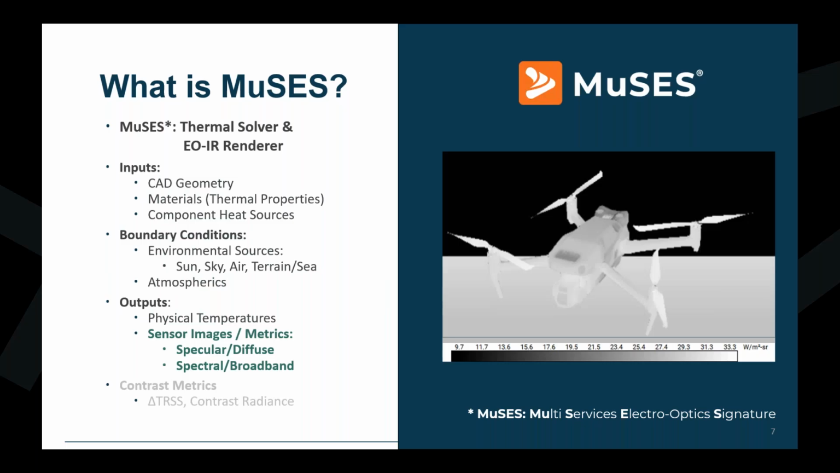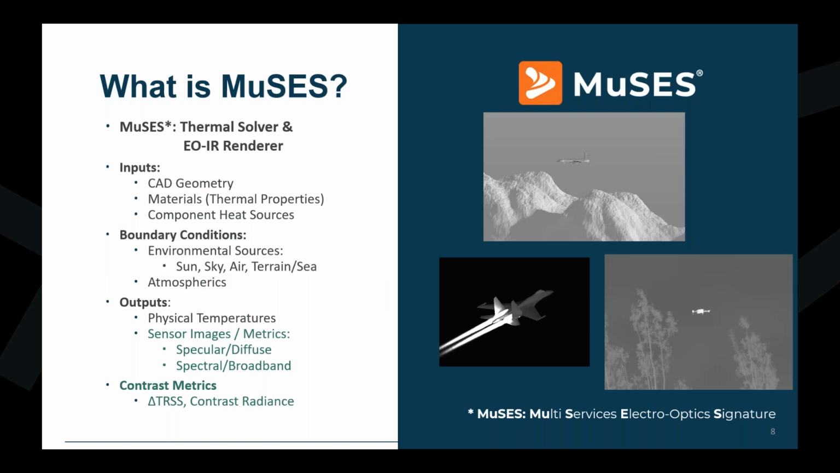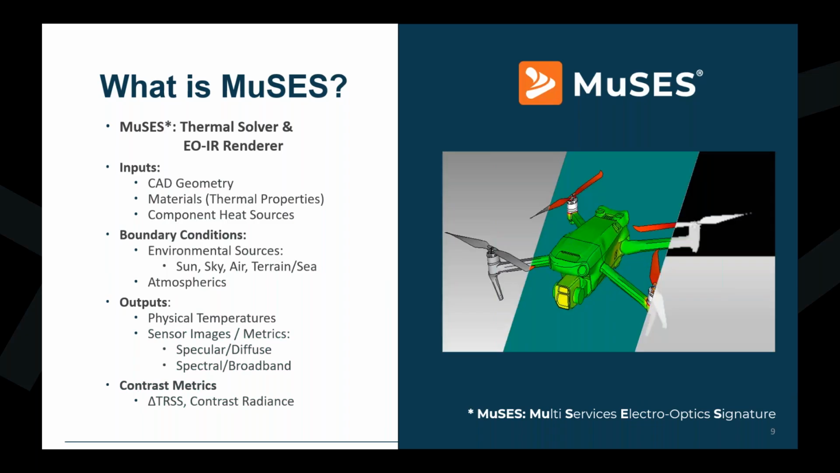Coupling this with the surface properties set on the geometry, we can create specular diffuse images from a sensor, as well as spectral or broadband images displaying the radiance or apparent temperature of the target. In addition to these images, which can be used to create data sets for AI/ML training, like we show in this presentation, we can also get contrast metrics such as delta TRSS and contrast radiance. Being able to gather all this information from one software is what helps to make MuSES such a powerful tool for those who care about the IR spectrum.